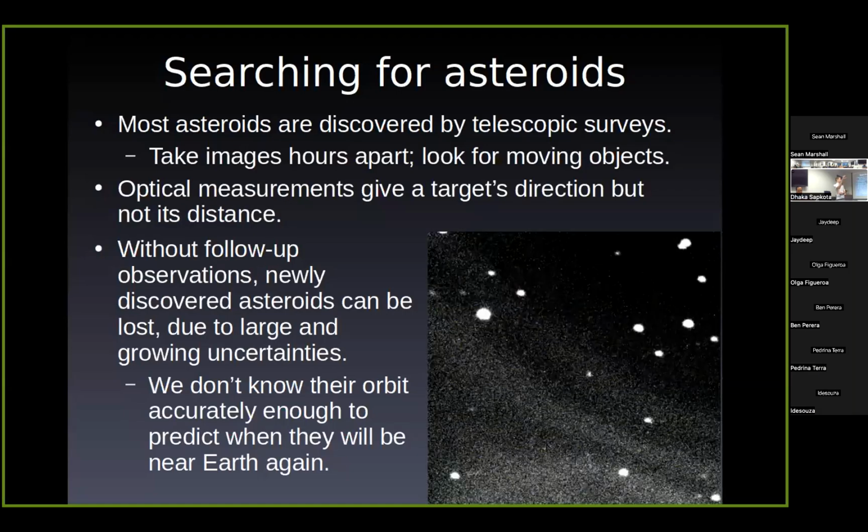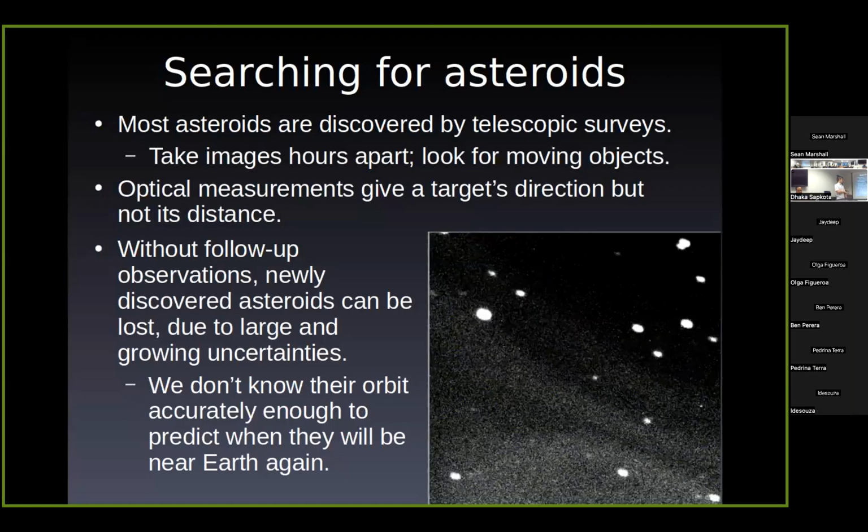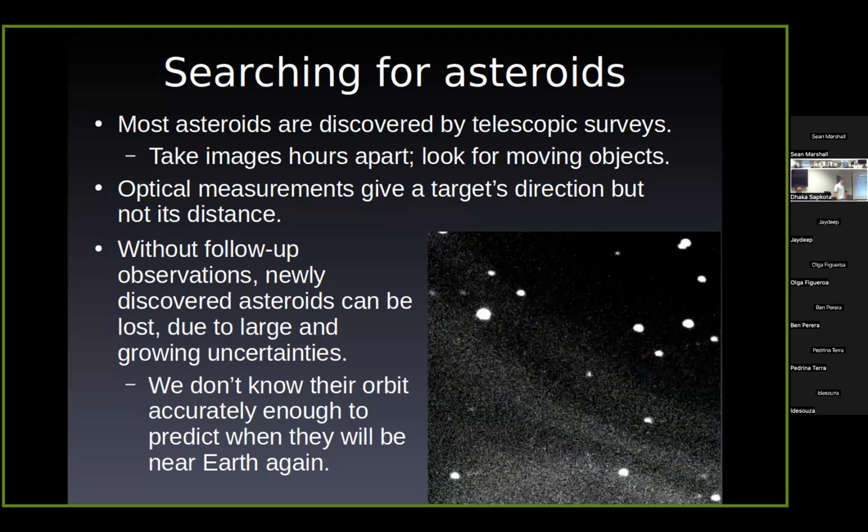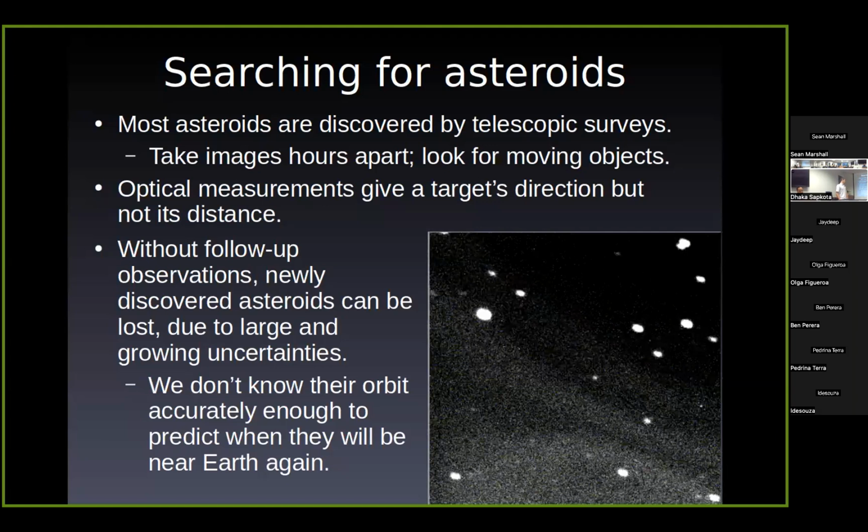that you can see some sort of curvature in motion and then can do orbit determination. So without follow-ups, newly discovered asteroids can be lost due to large uncertainties that will keep growing over time. Meaning that we won't know their orbit accurately enough to say when and where they will be near Earth again in the future.